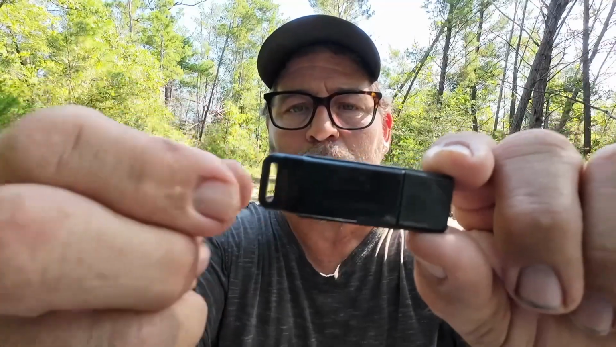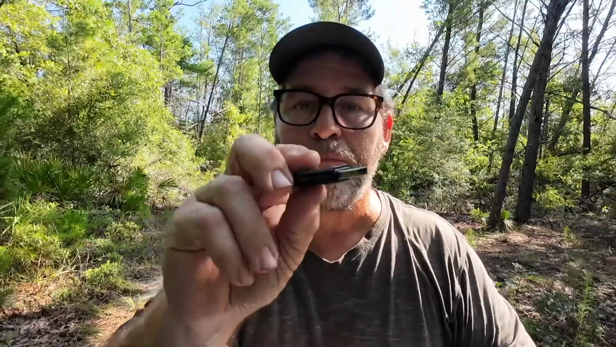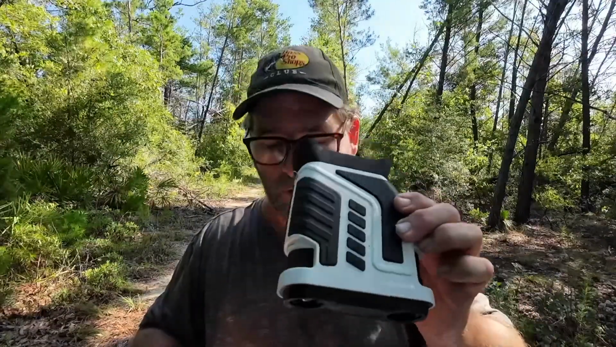You've got a loop where you can tie it and hang it around your neck. This is a card reader for the micro and the standard SD cards. And there's your USB to plug it into your computer to get your data from the memory card of this unit into your computer so that you can edit or just save the files. That's part of the package you get with this unit.